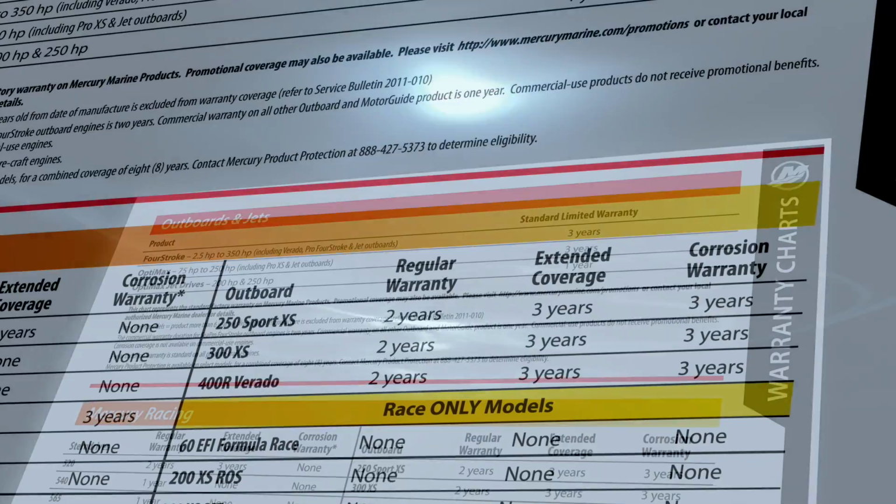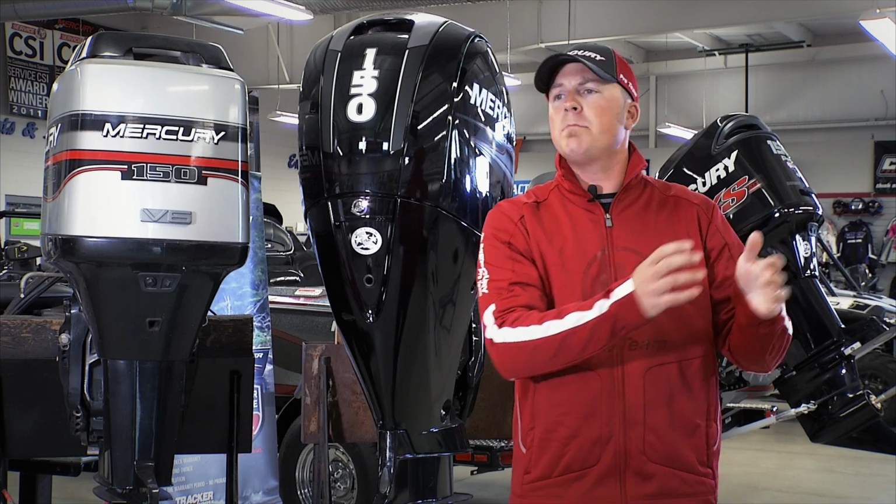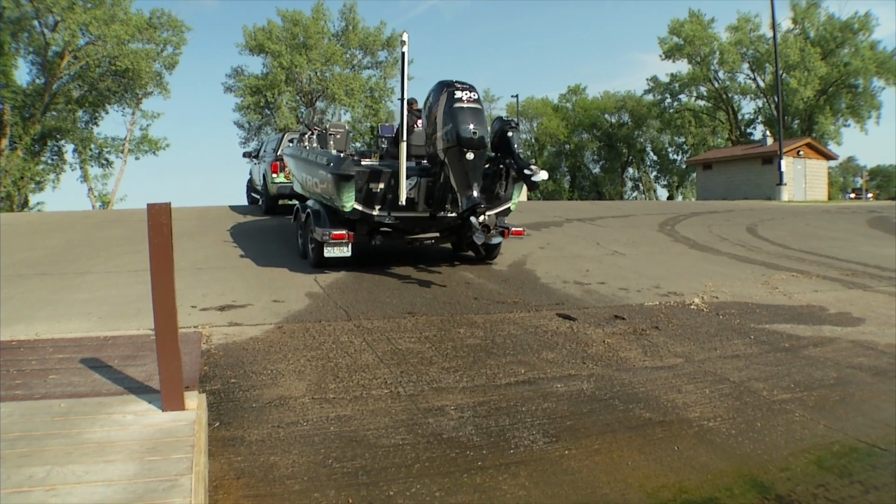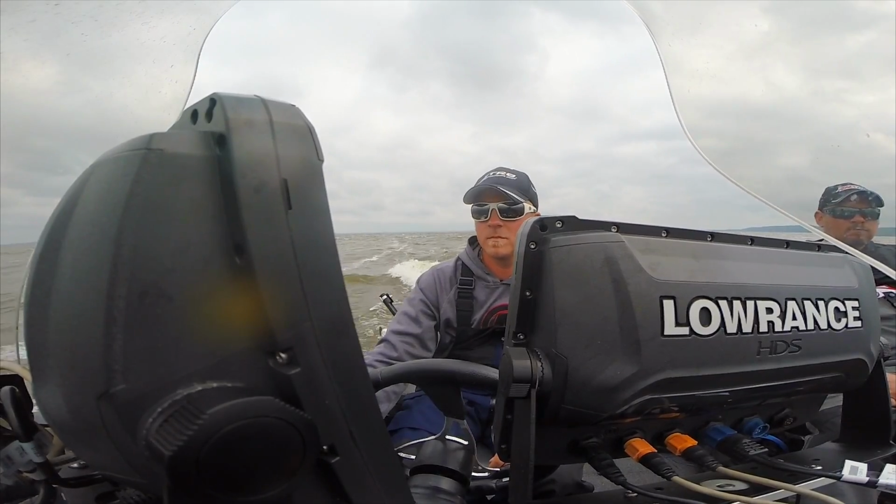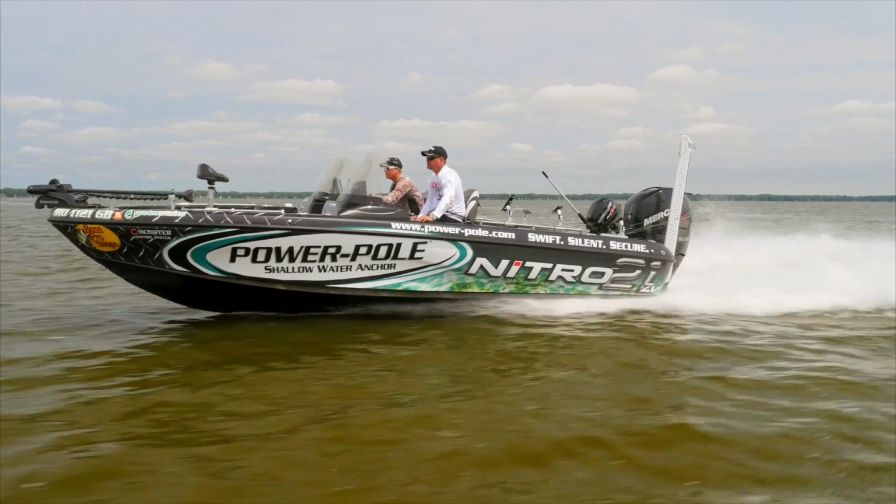Basically, you can get extended warranties all the way out to 5 years if you buy them at the right times. If you are looking at selling that boat down the road and maybe upgrading to a bigger one, if you can figure out a way to make that hull perform better, and maybe that's putting a Verado on the boat with electro-hydraulic steering and a digital throttle. Basically, it gets up on plane real quick, everything's at the touch of a finger, makes your boat handle better.